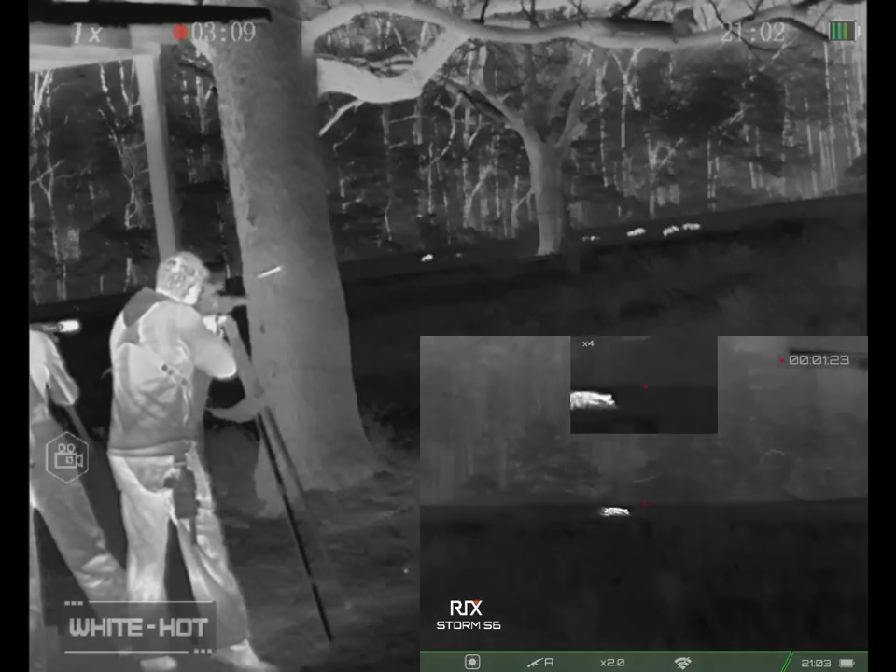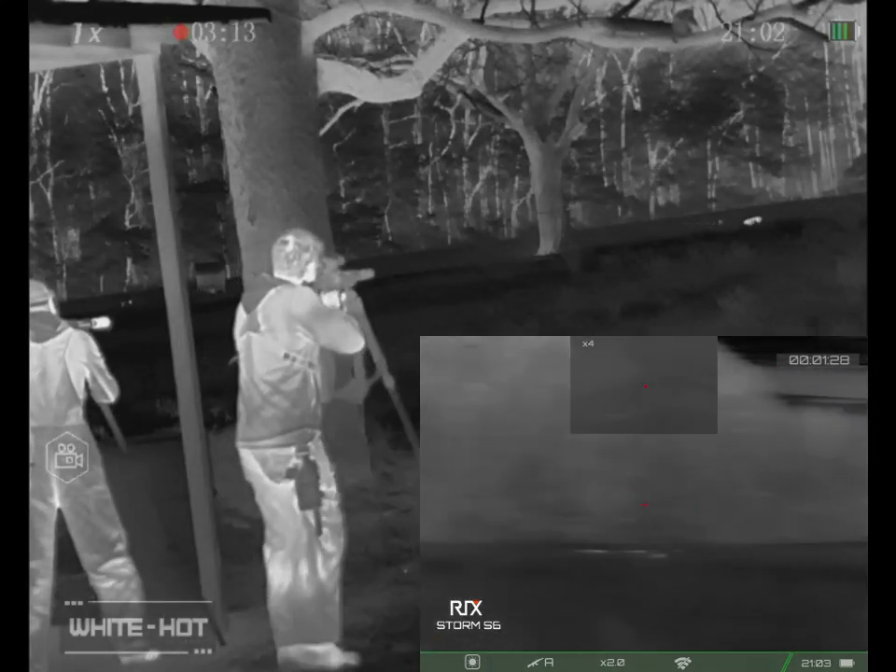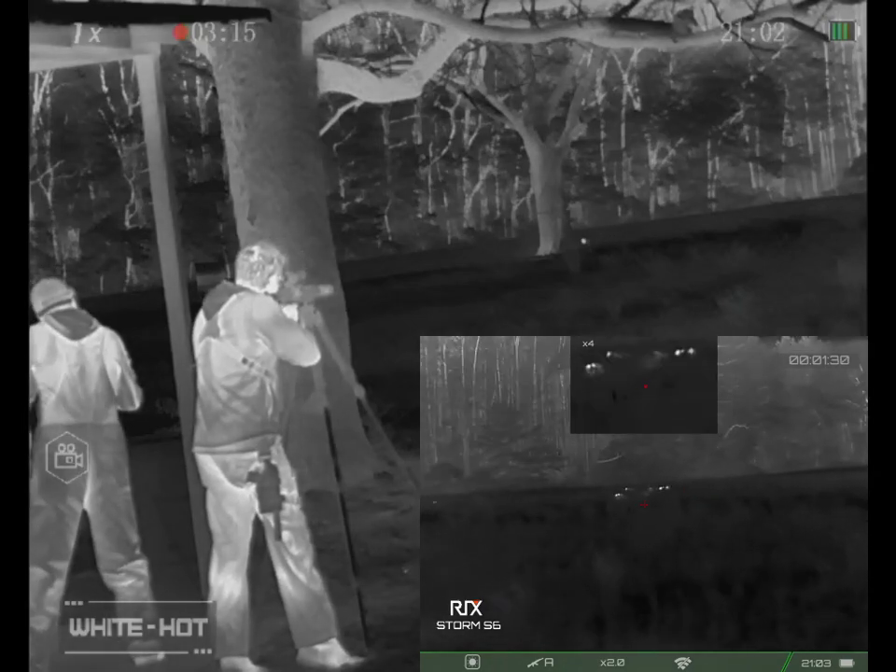and it wasn't the best shot on the sow coming up, but we ended up breaking her leg and then putting her down after the fact. And then we started just dropping piglets. Shoot the piglets. They're running.